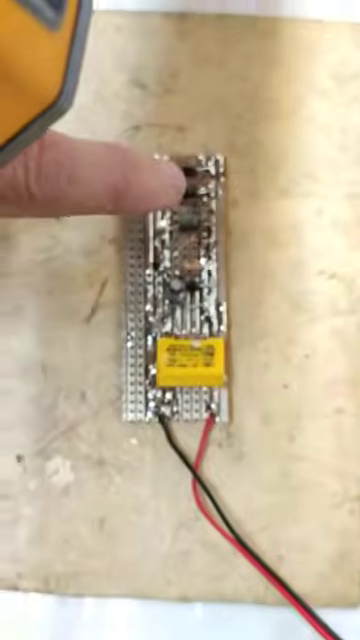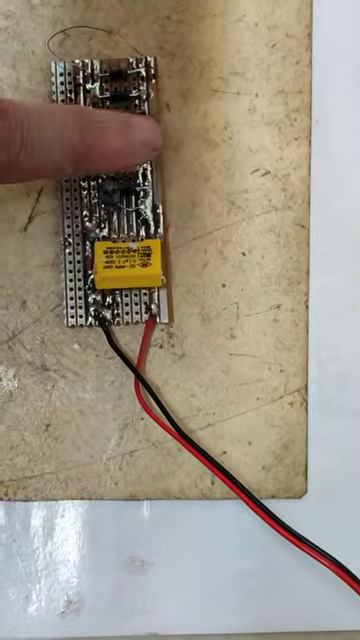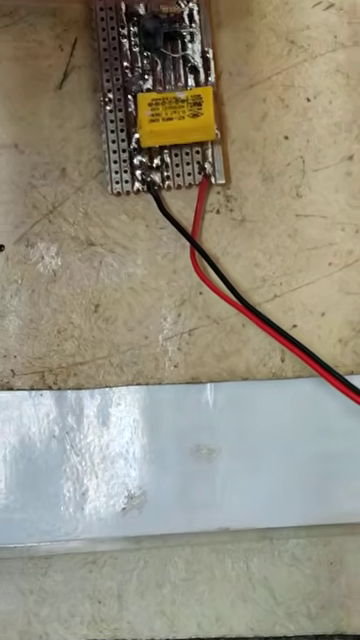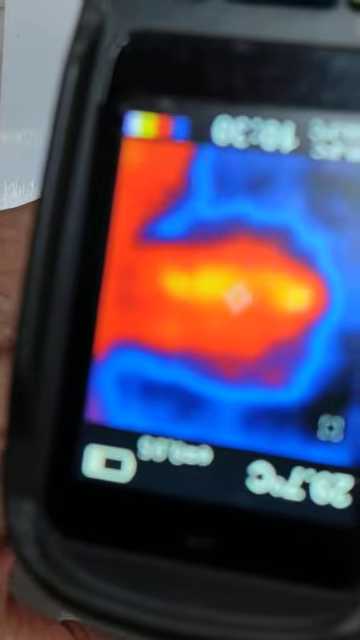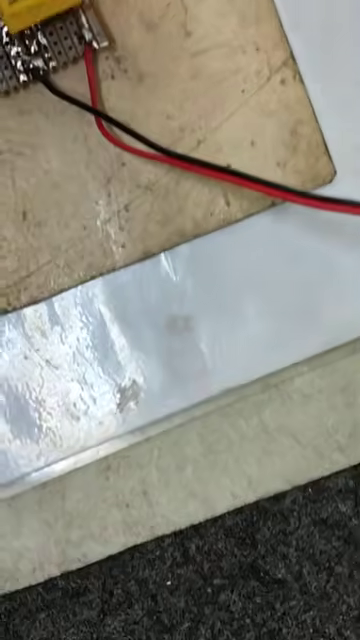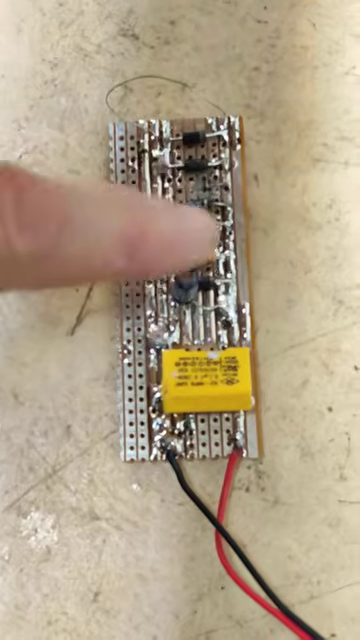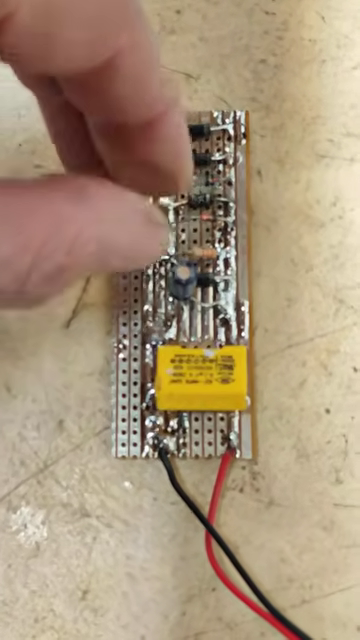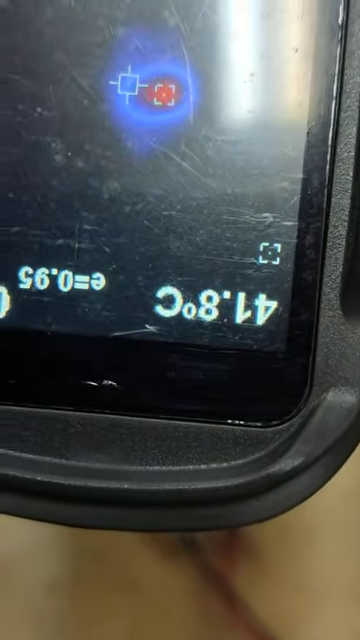I'm going to cover the diode now, okay, and you can see over here, but watch now, it becomes concentrated right on that particular spot, because that's where the short is, and here it is, that is the wire. Right now, let's see what the temperature is, it's about 42 degrees.